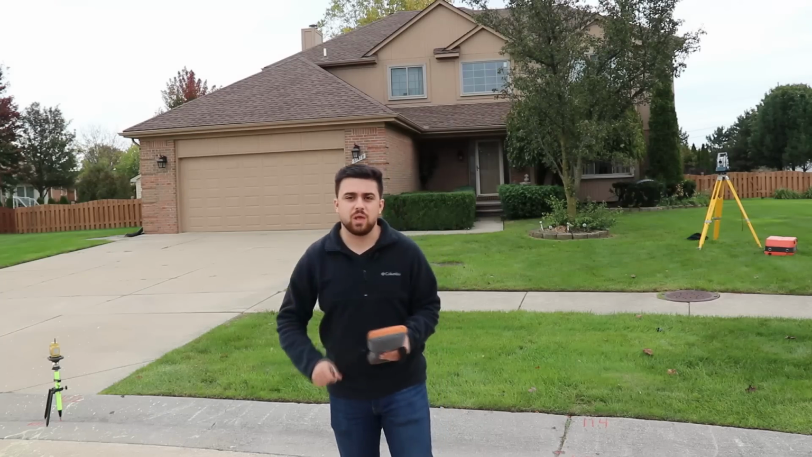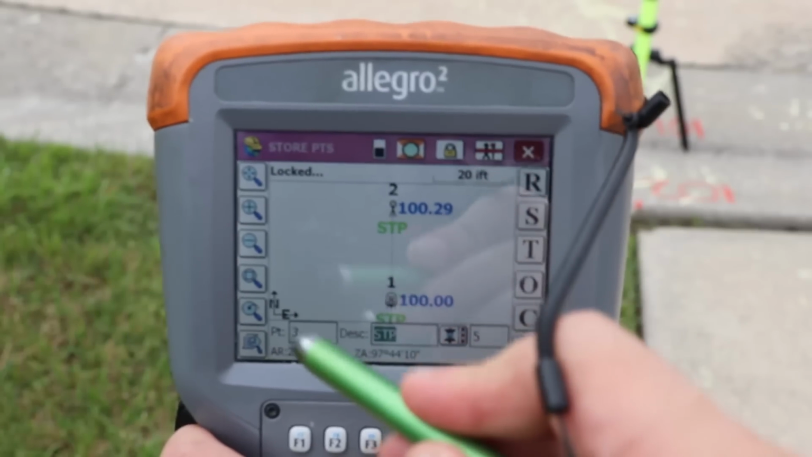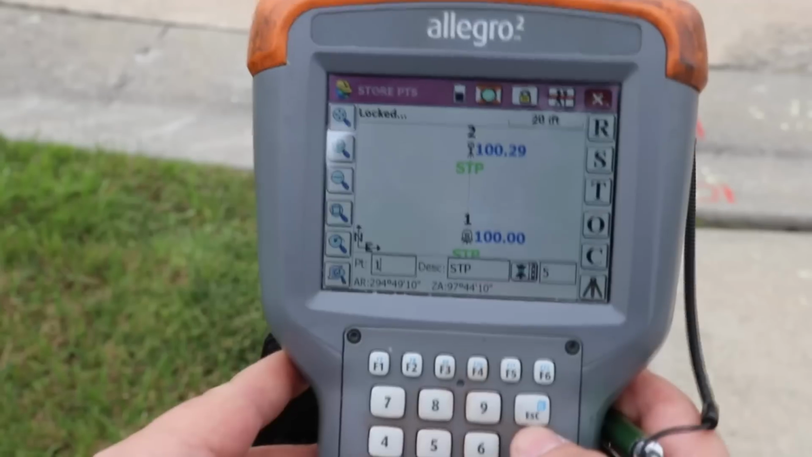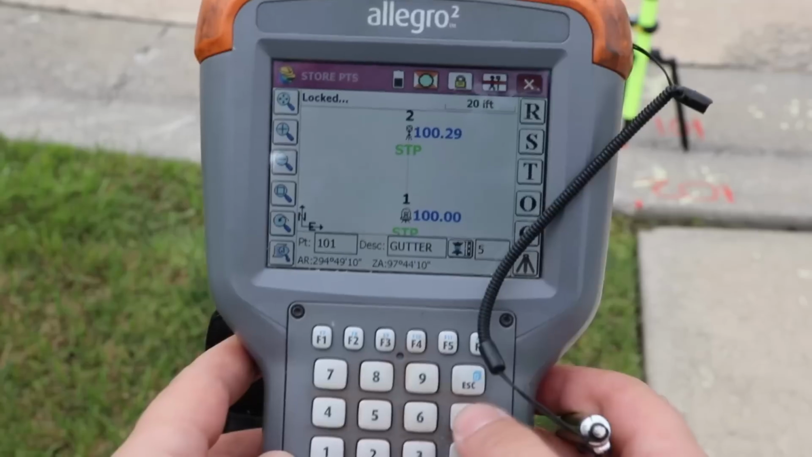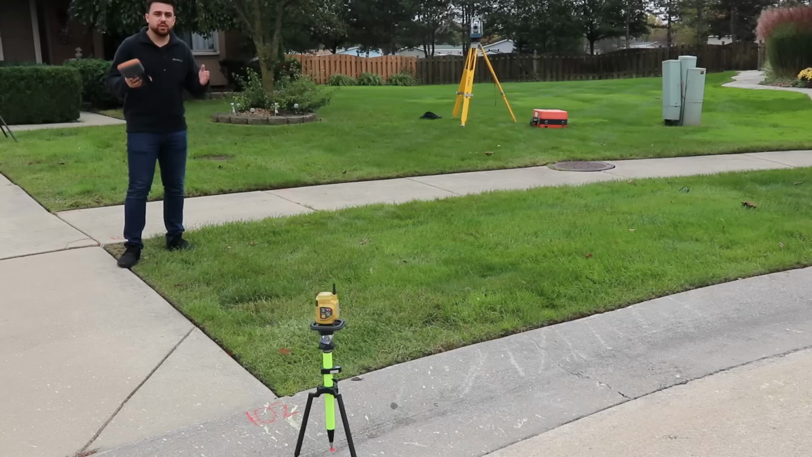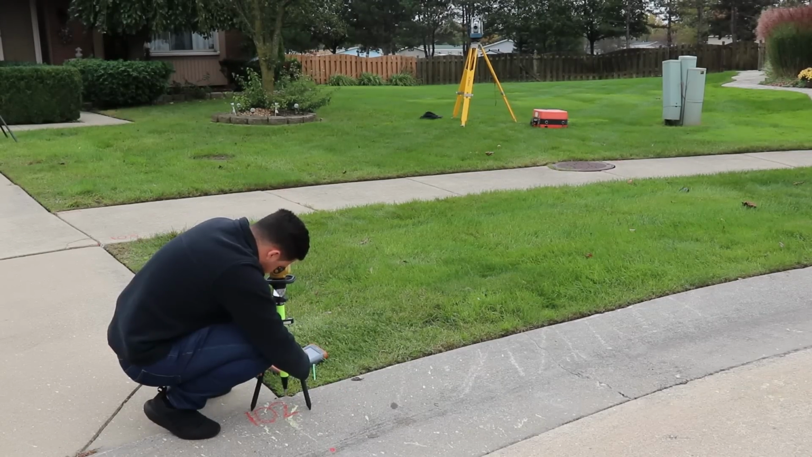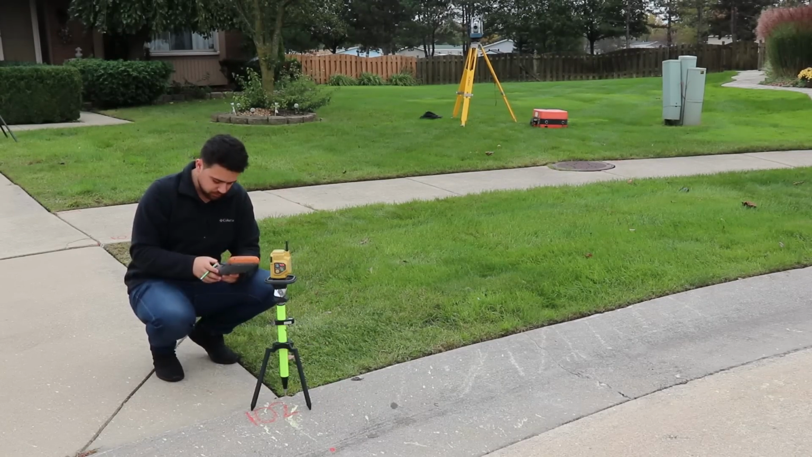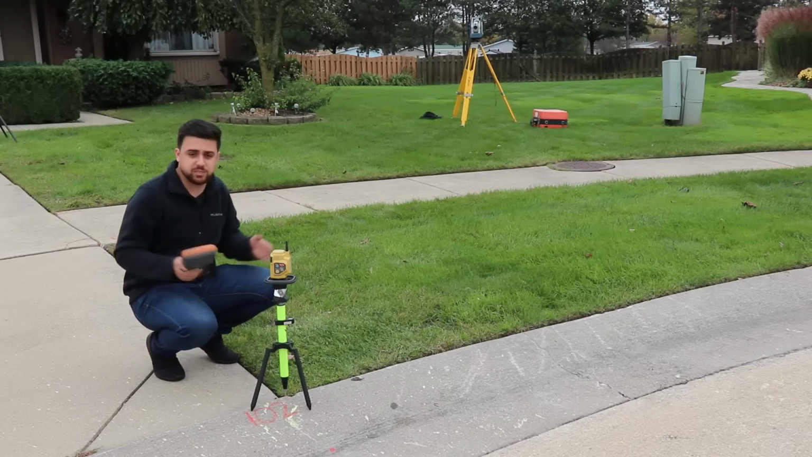All right, perfect, we're locked on. Now that we're locked in on the prism, I'm going to go ahead and assign this as point number 101. This is a gutter, so I will call it gutter. And the prism height is 1.45 feet. And now we can take this observation. All right, now I've set this up on the curb, so I could just change this to curb, and we'll take the next shot. And that's pretty much the procedure.